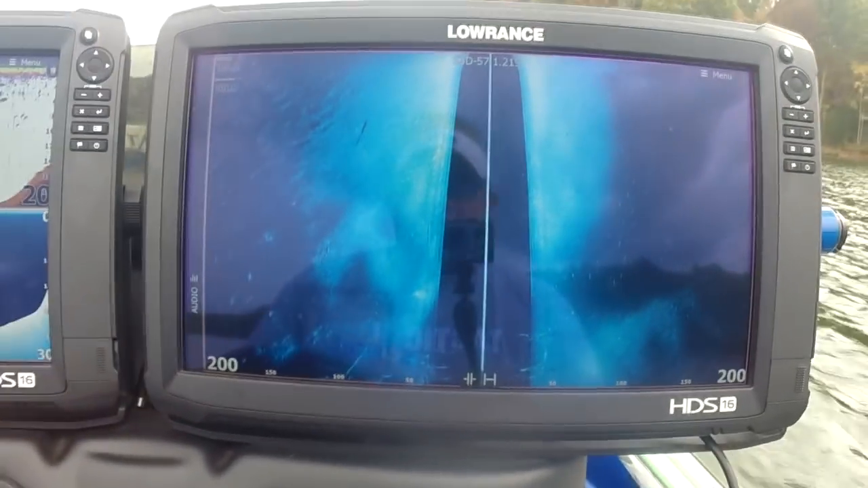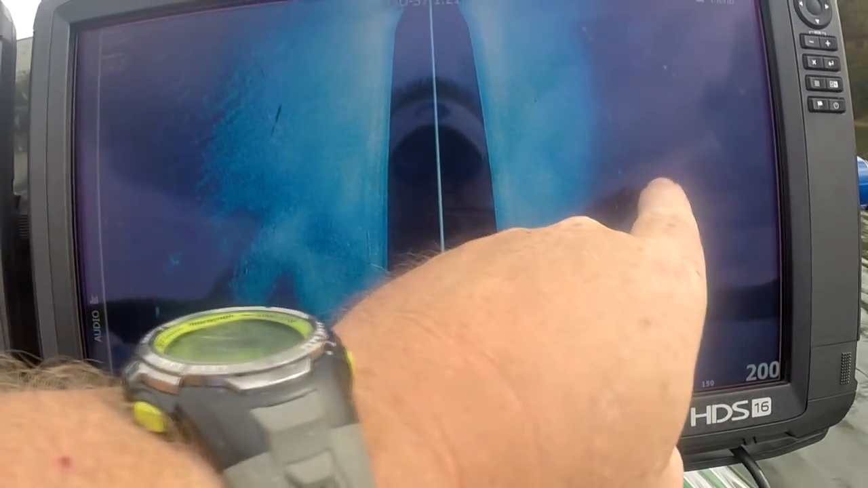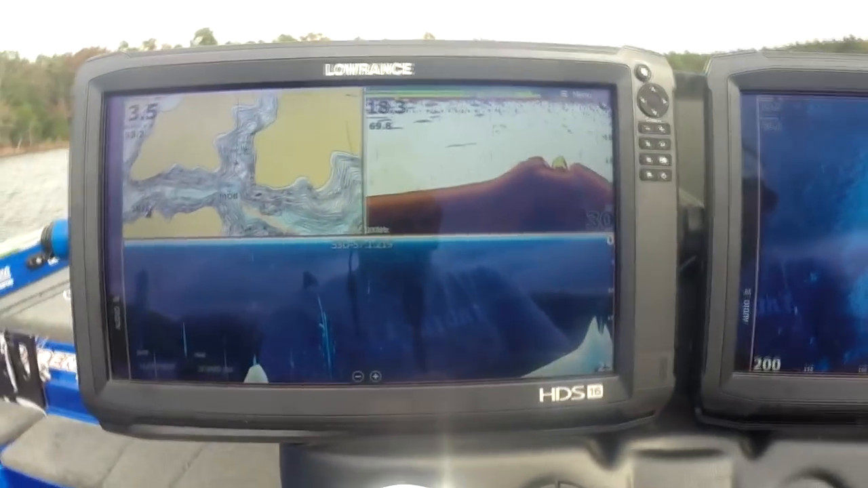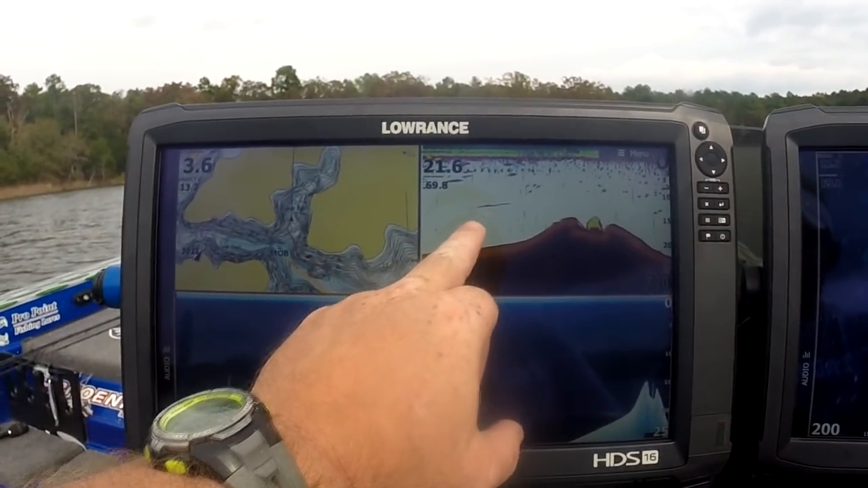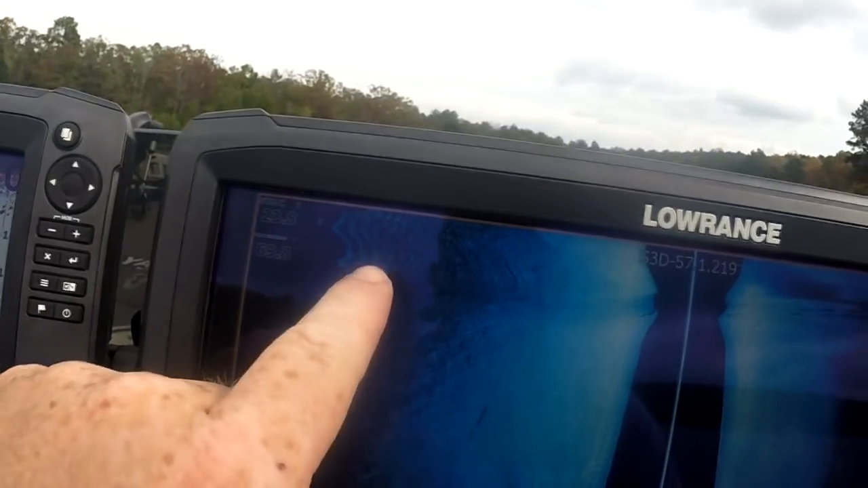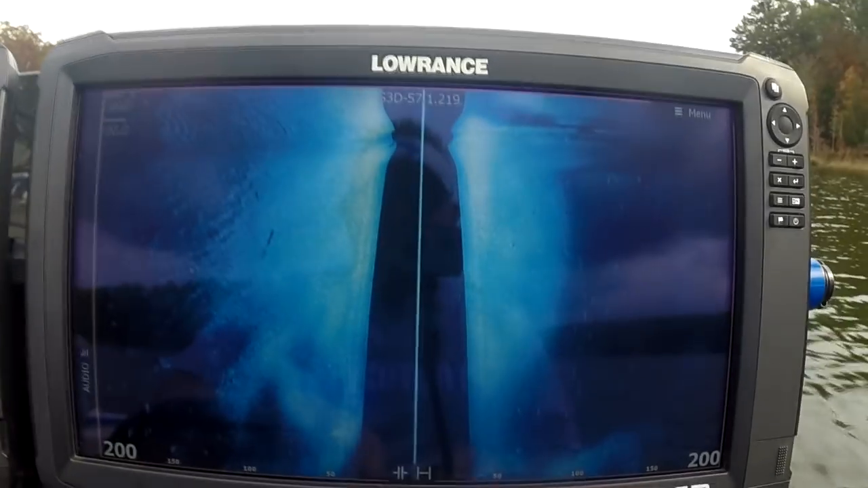All right, so we're looking on the right unit. We're looking basically at your side scan, left and right. As you can see, we've got some fish over here on the right, which is right at the mouth of this creek. On the left, we've got my chart, 2D sonar, and down scan. So what you're looking at right there is the point at the mouth of the creek that we're coming in.